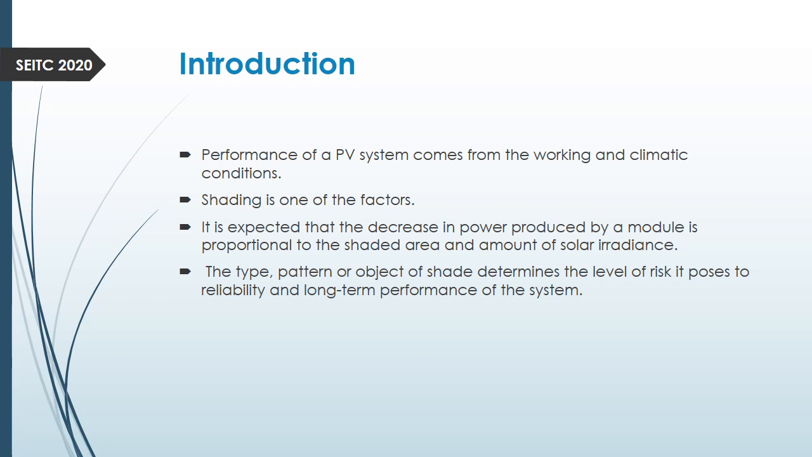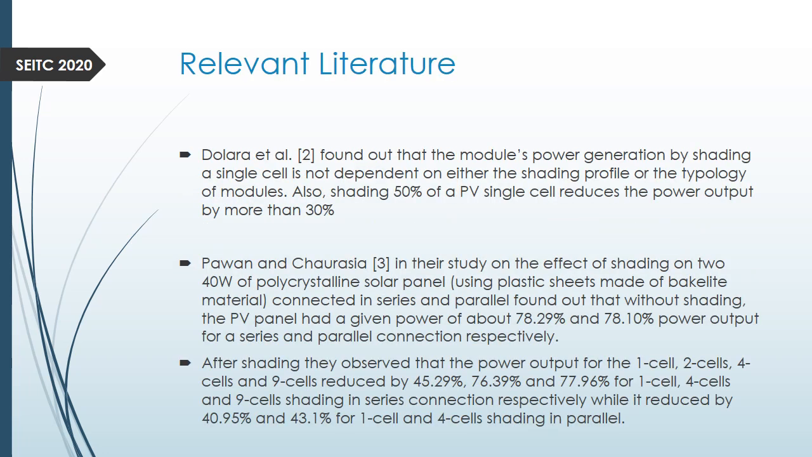Also, the pattern of shading, the type of shading, because shading can be partial or it can be complete shading. So the type of shading can also determine the performance, and then we can use this to find the reliability or the long-term performance of this.